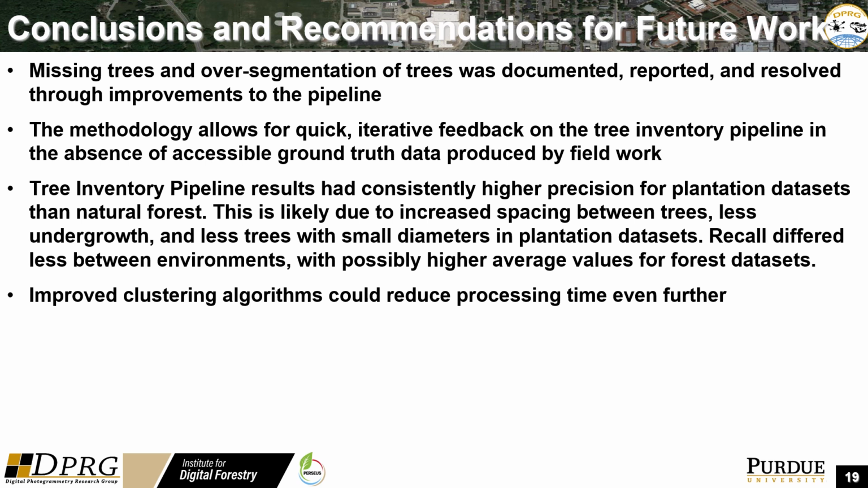Improved clustering algorithms could reduce processing time even further, as manual refinement of initial results made up most of the time spent on each dataset.